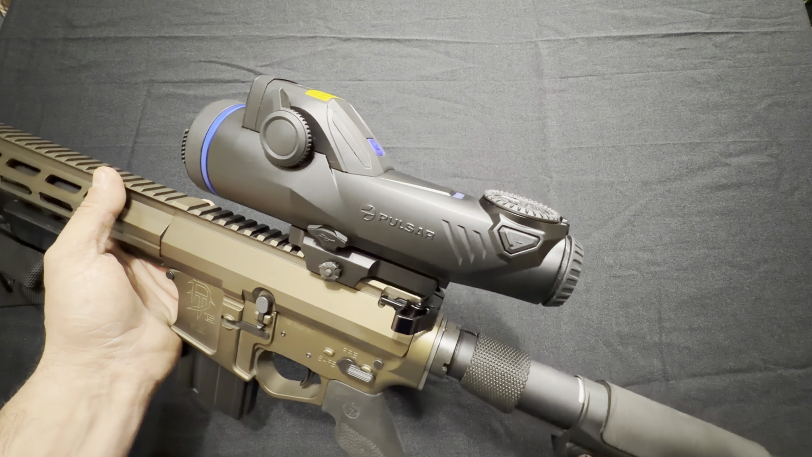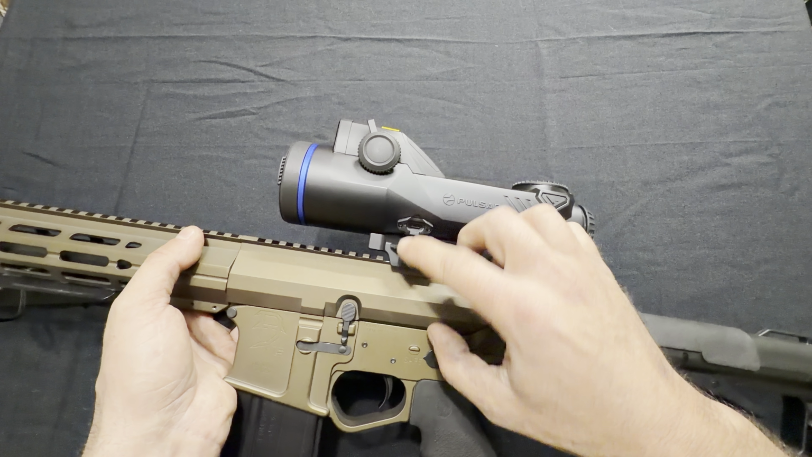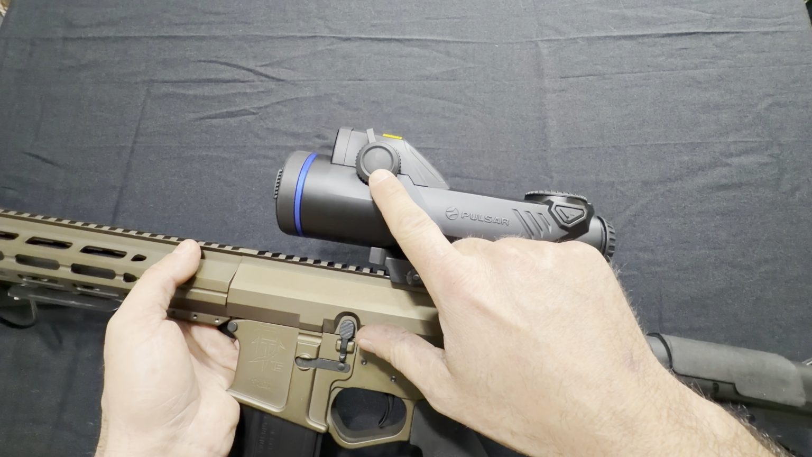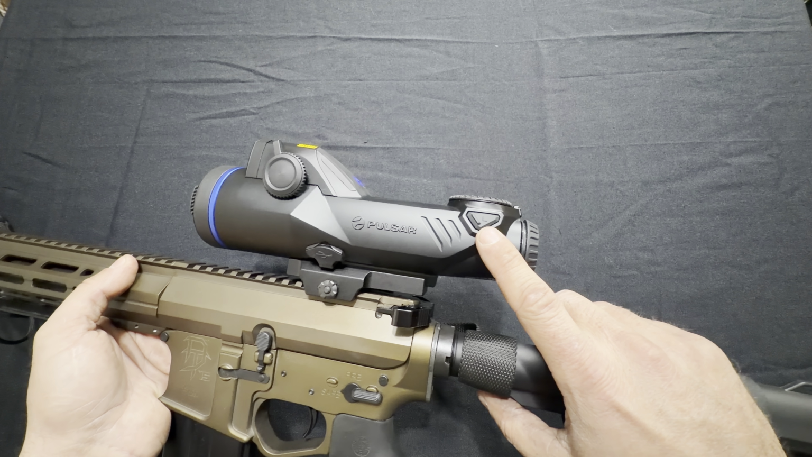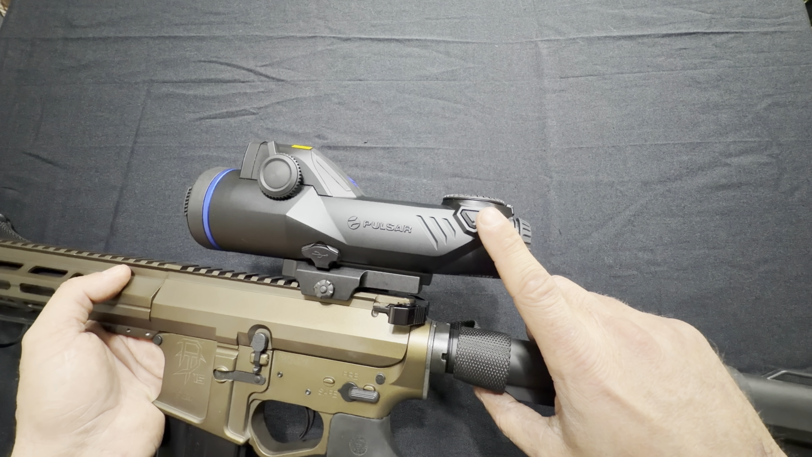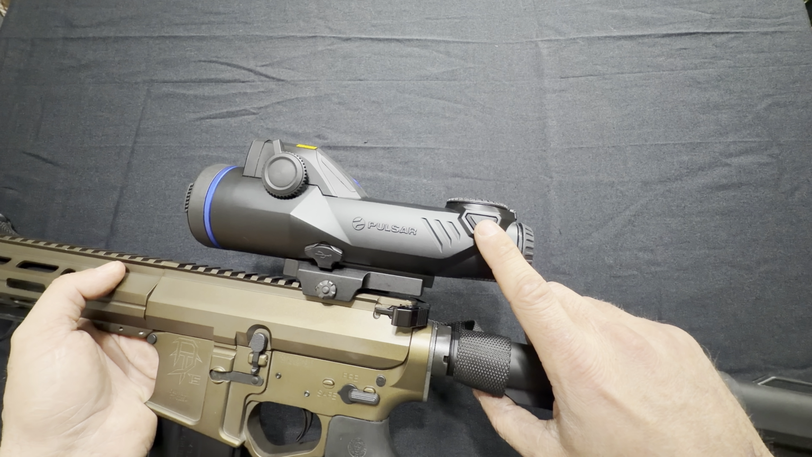I'll give you a close-up look at the scope. On this side of the scope, we've got our charging port, QD mount, of course. We've got a focus on this side. This button right here changes your amplification, like to ultra, high, normal. And then if you long press it, it takes you through the color palettes.